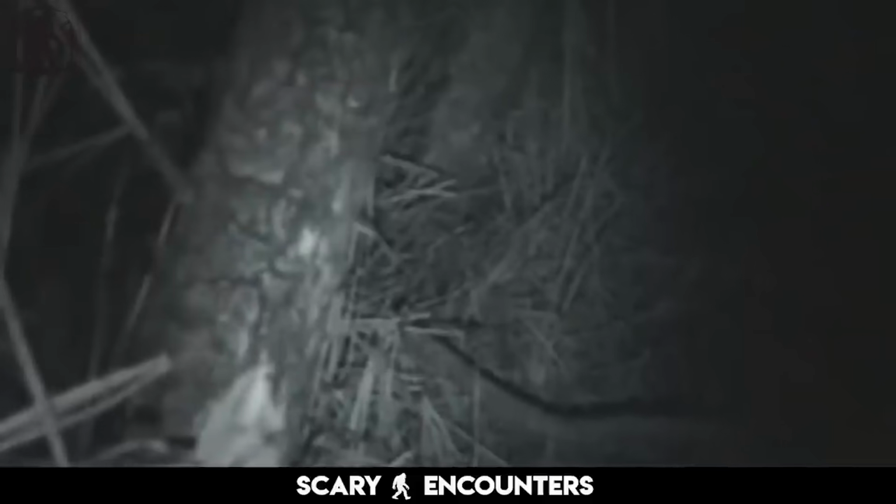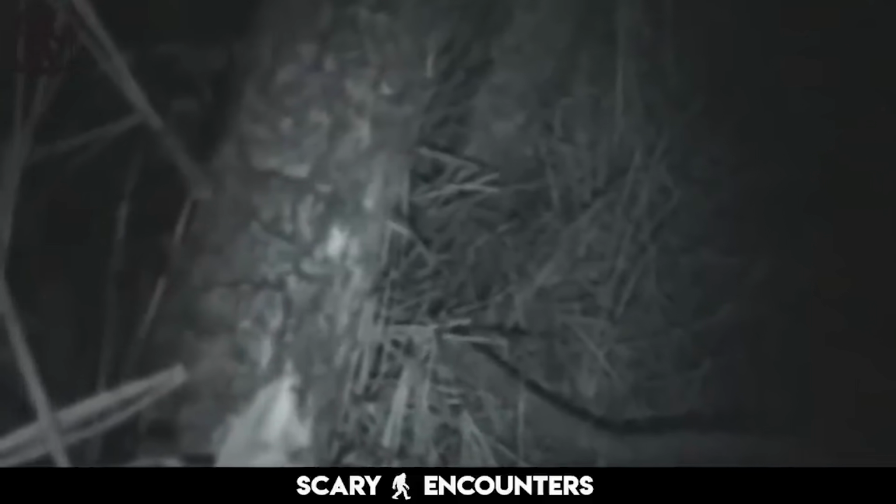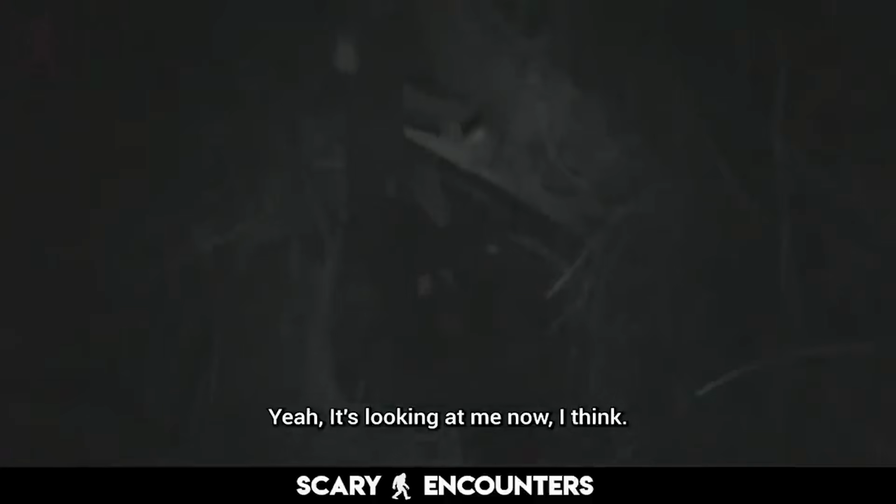The interior is tighter than expected, but it extends back further than it initially appeared. The walls are lined with carefully placed sticks, reinforcing the idea that this is more than just a random formation. Then, something catches his eye. It's moving? Yeah, it's moving. You might want to vacate. Yeah. Oh, it's looking at me now.